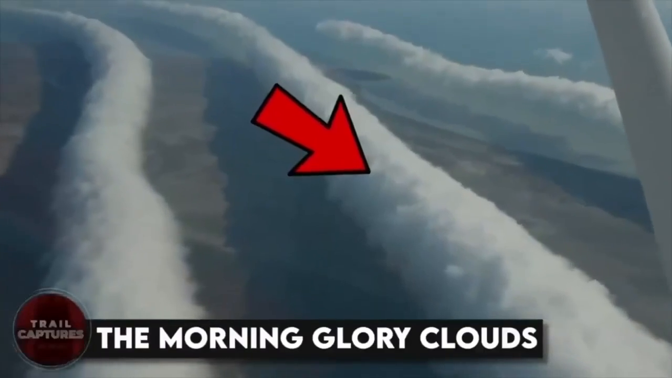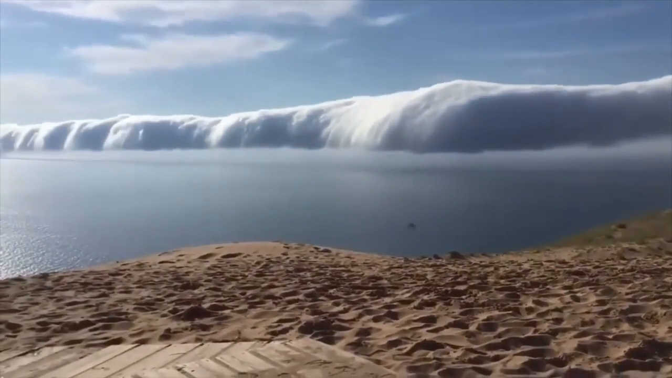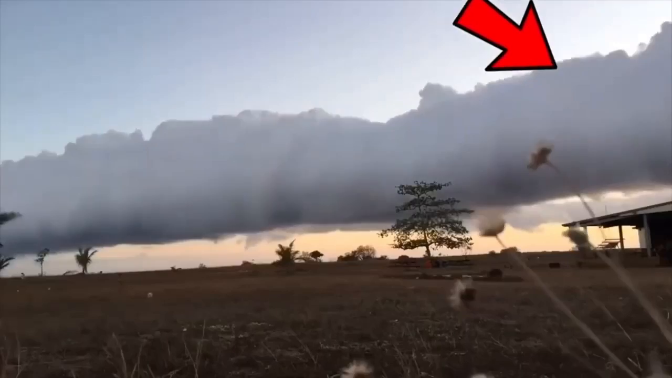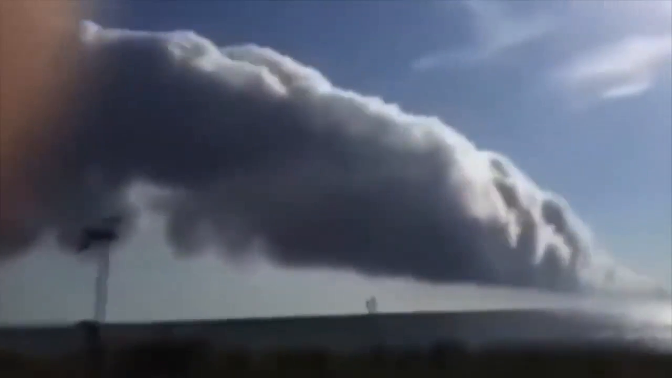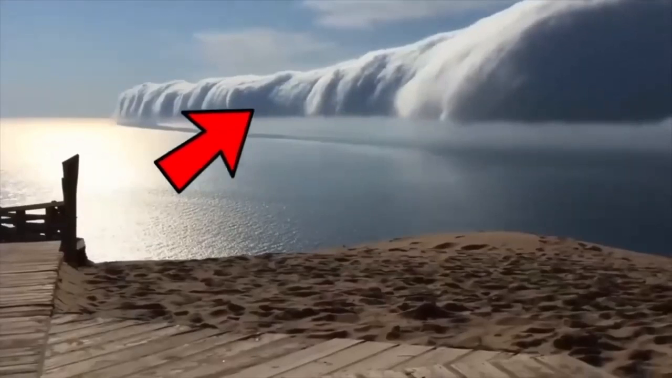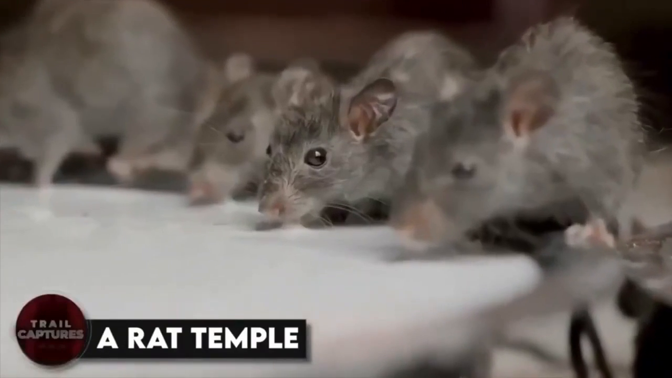The morning glory clouds. Have you seen these amazing clouds that look like a giant snake in the sky? They're actually a rare meteorological event that only happens in certain parts of the world. This dude managed to capture them over Lake Michigan in the USA. Basically, it happens when the air is really humid in the early morning, and a cloud forms at the front of it, creating the leading edge of a cylinder. Pretty cool, right?